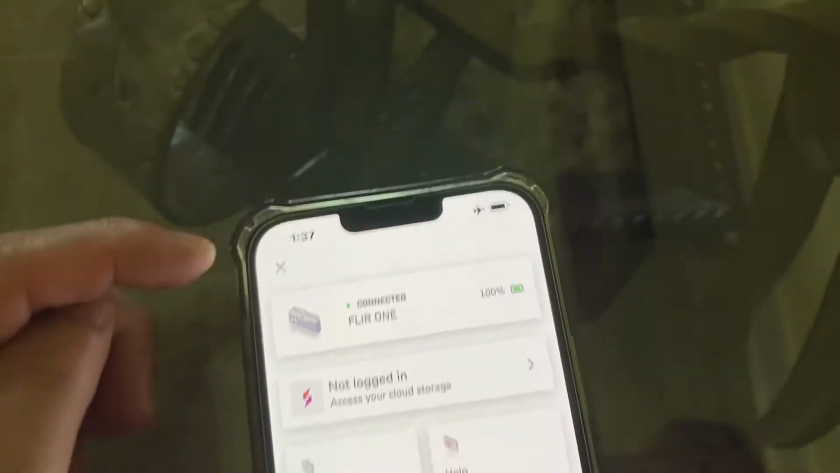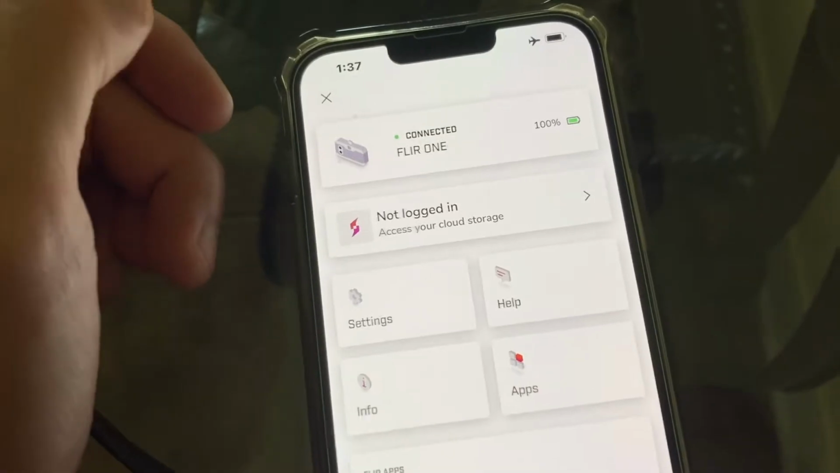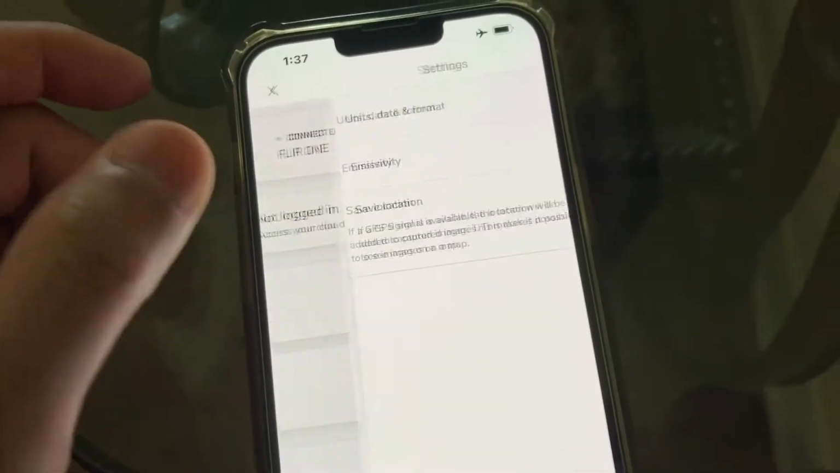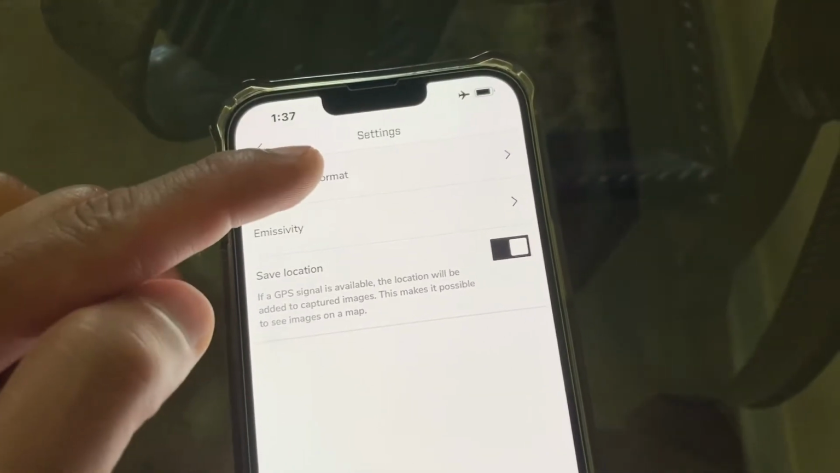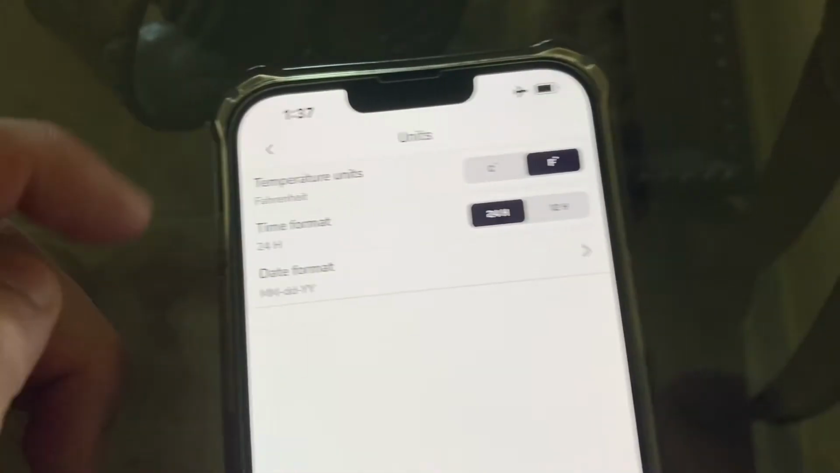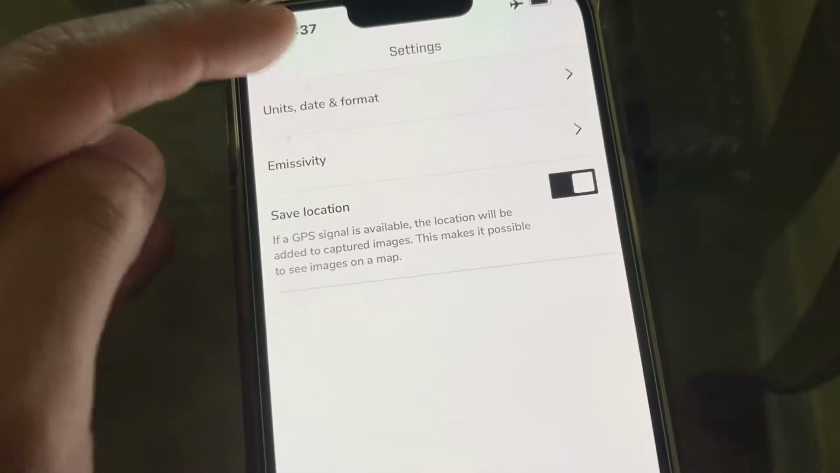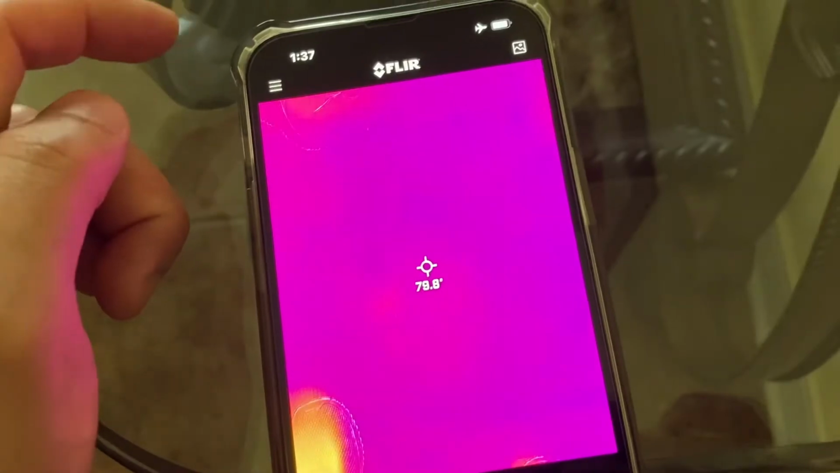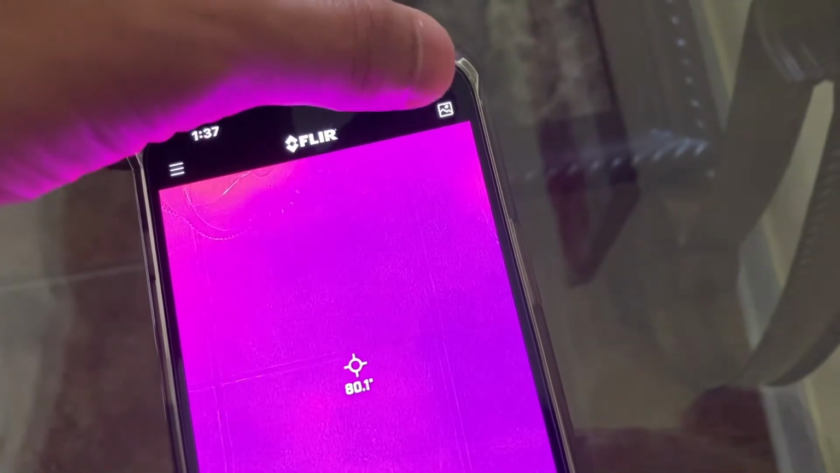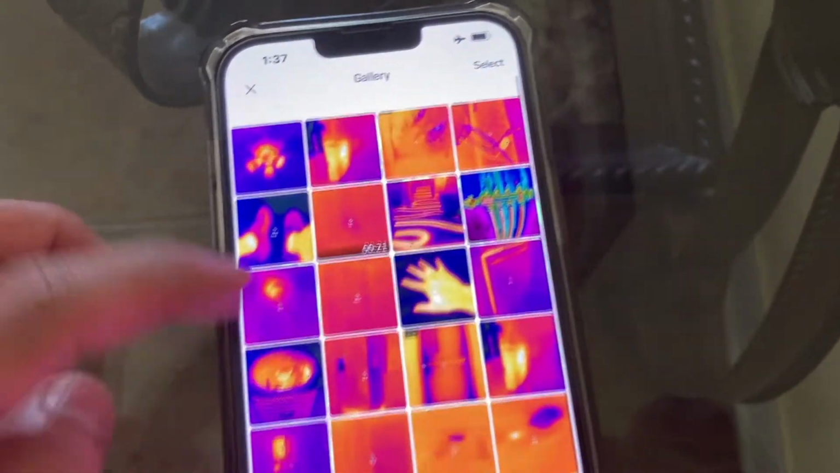But there's a bunch of different features that are available on this awesome product. You can also go into settings and you can change things from like the Celsius to Fahrenheit, the time, and change the date format as well. So when you want to access your photos, you just click on that right-hand corner right over here. And these are all the things that I took pictures of.